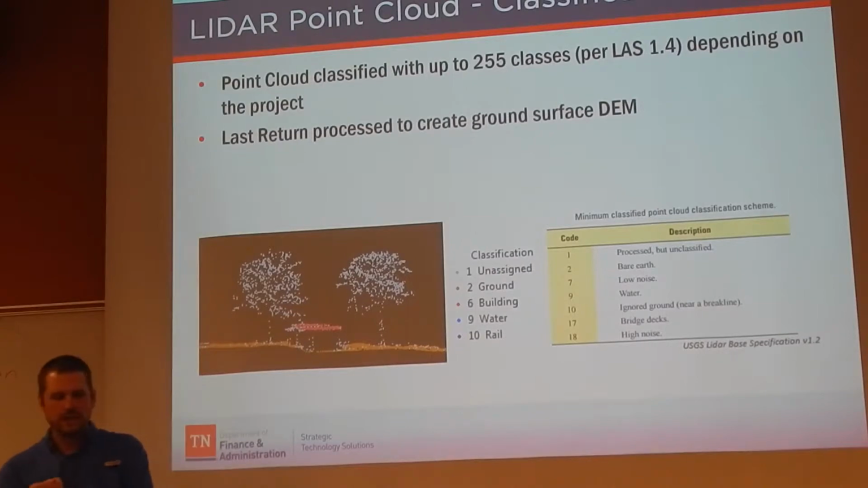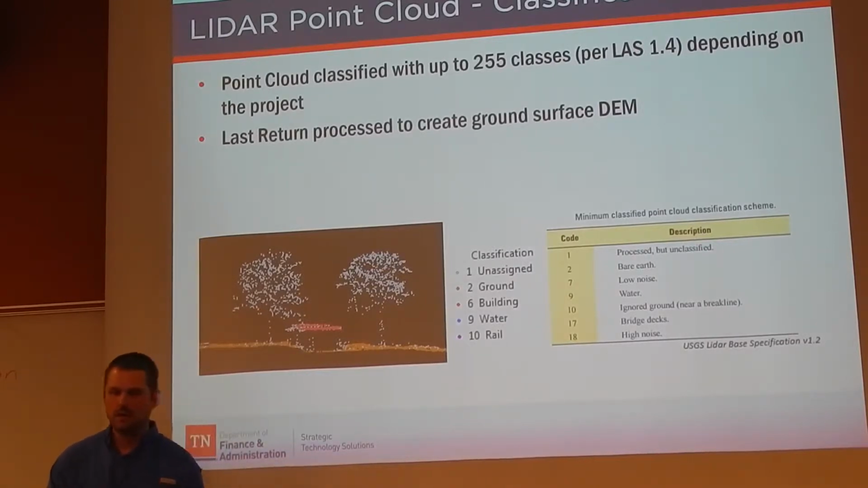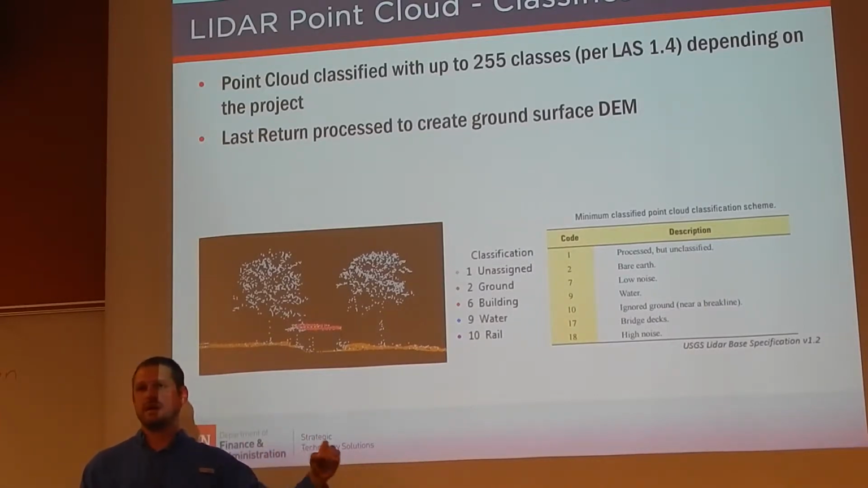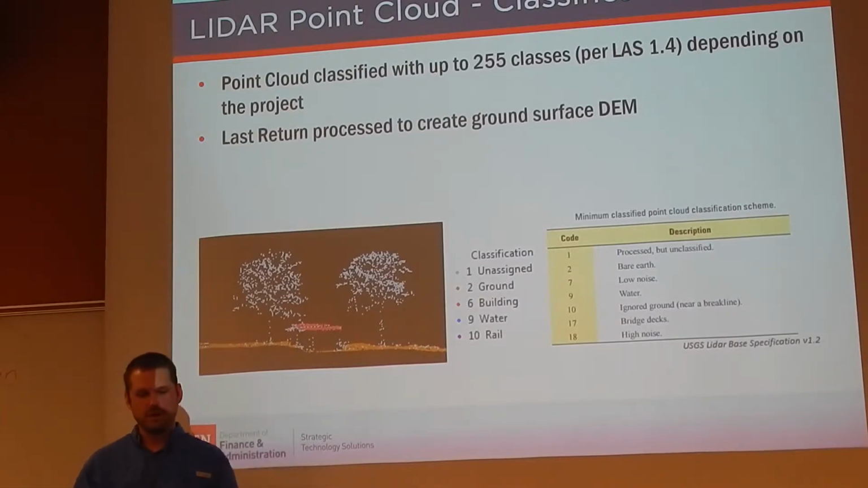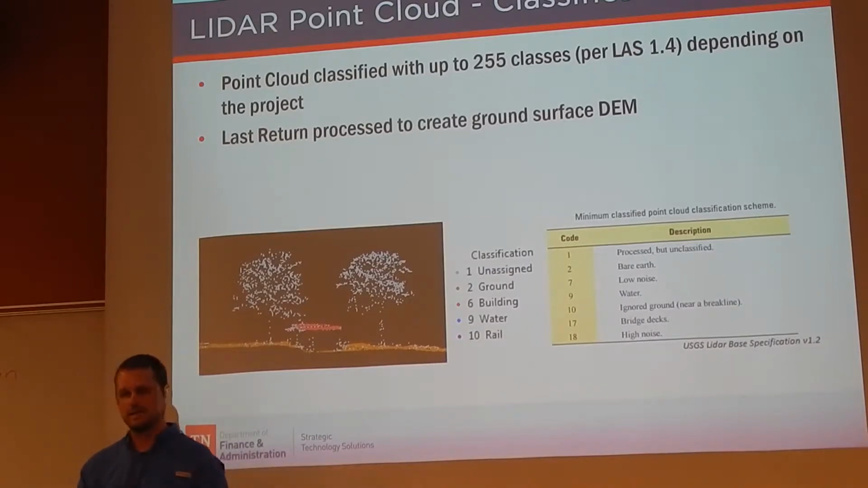Okay, so our point cloud, you can classify a point cloud with up to 255 classes. The USGS specs don't have quite that many, so all of our vegetation is actually unclassified points. So a classification is basically just the ability to identify the feature that pulse came in contact with. So we've got the little profile view, we've got the brown being the ground there on the bottom. My head's not in the way, yeah. We've got red as the building, and then the gray is all unclassified.